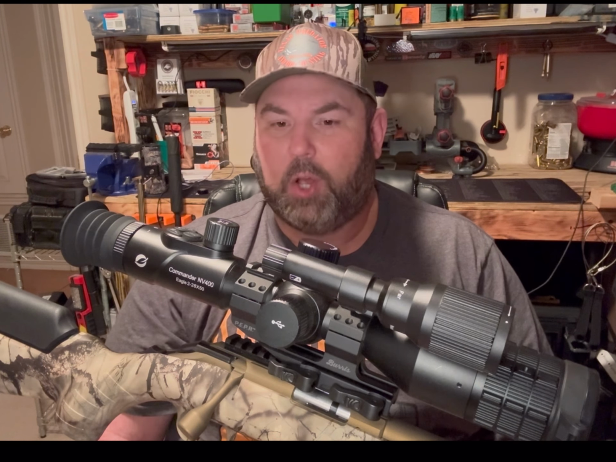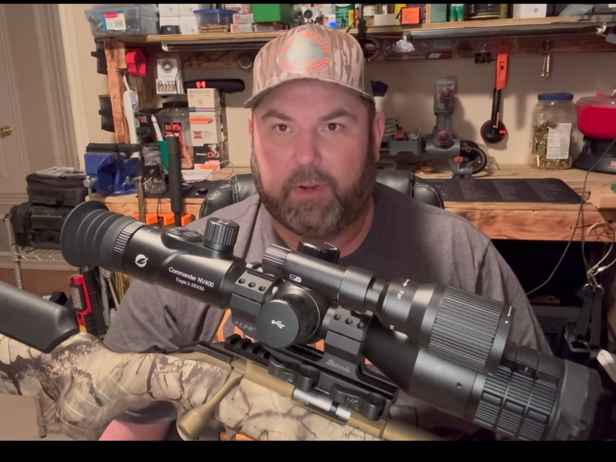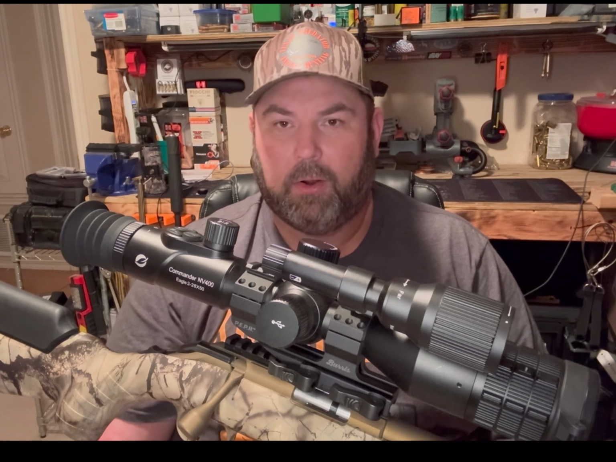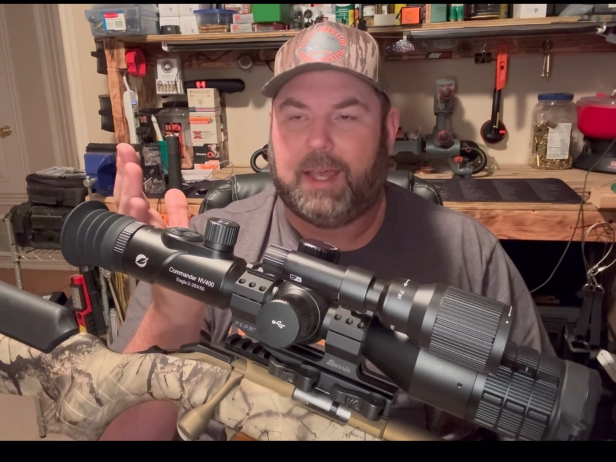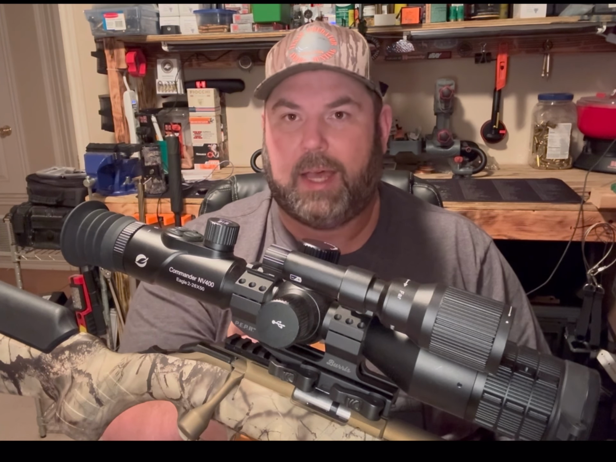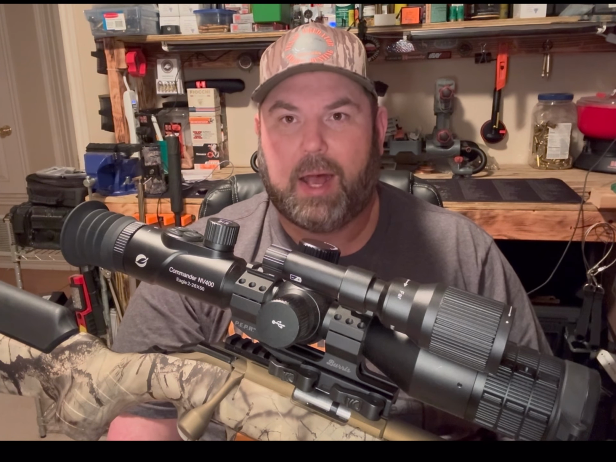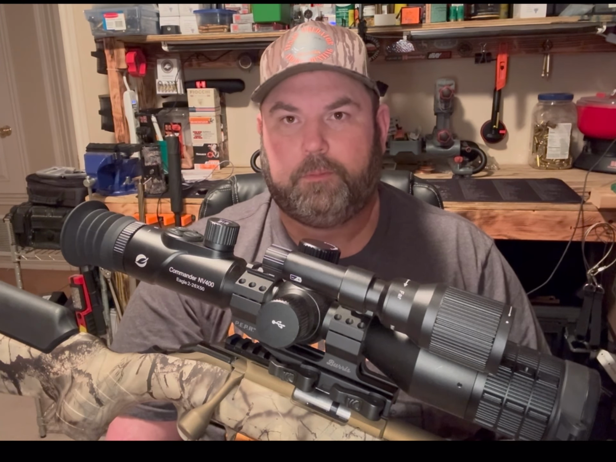I don't sell these scopes, but you can buy them off Amazon. I've looked them up on Amazon. They're not very expensive at all compared to some of, say, Pulsar or AGM. They're not as expensive a scope, and you get way more features. This thing has got menus. It's got anything you can imagine. Plus, it comes with the rangefinder. Most scopes, that adds a pretty good price bump when you're putting a rangefinder on one.